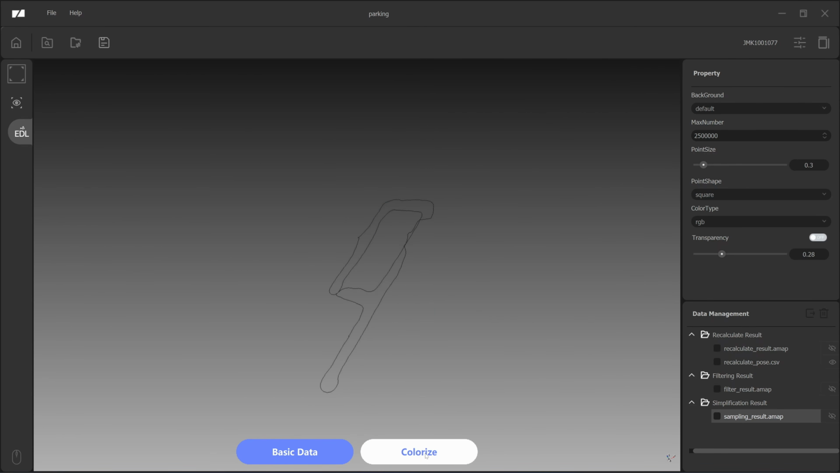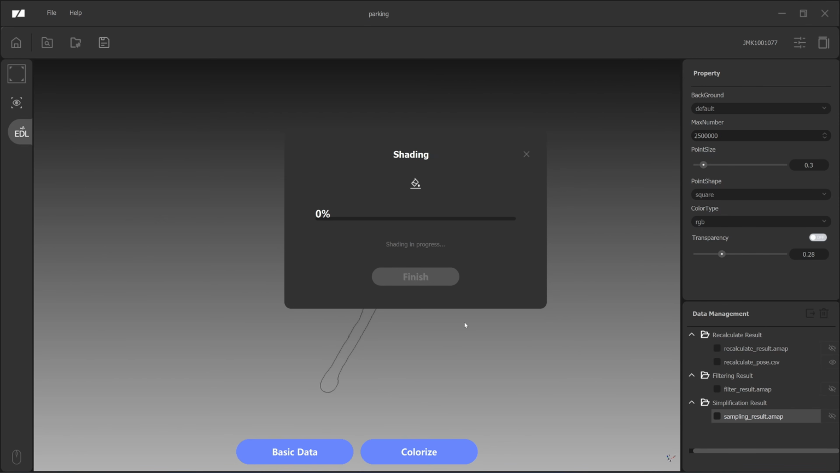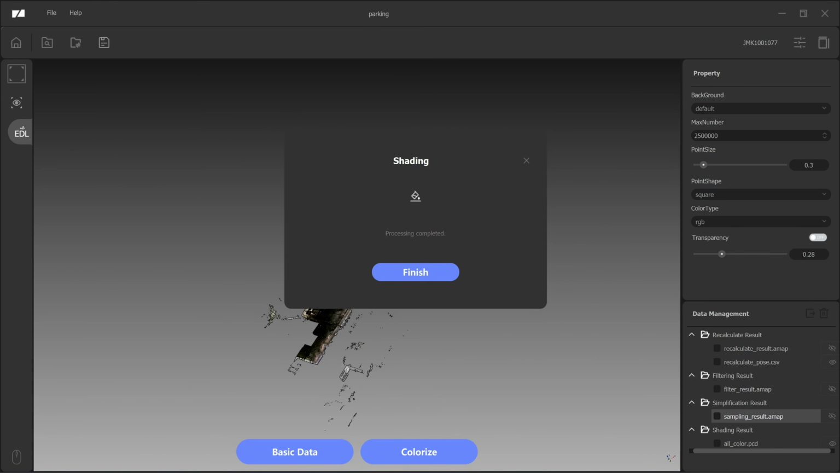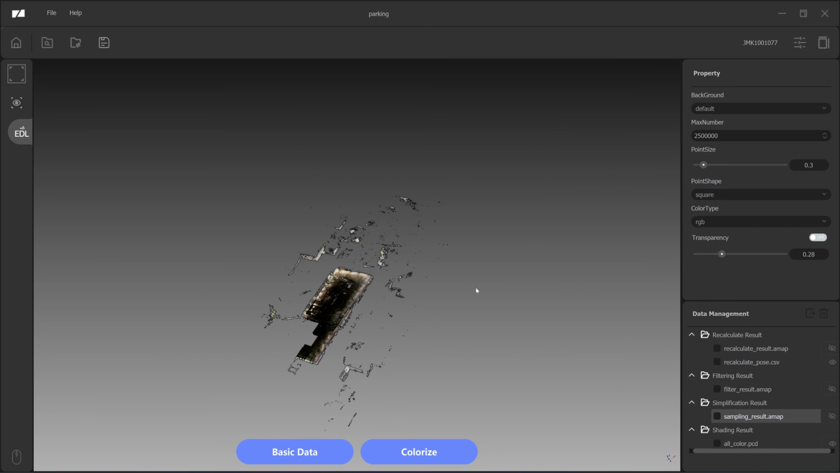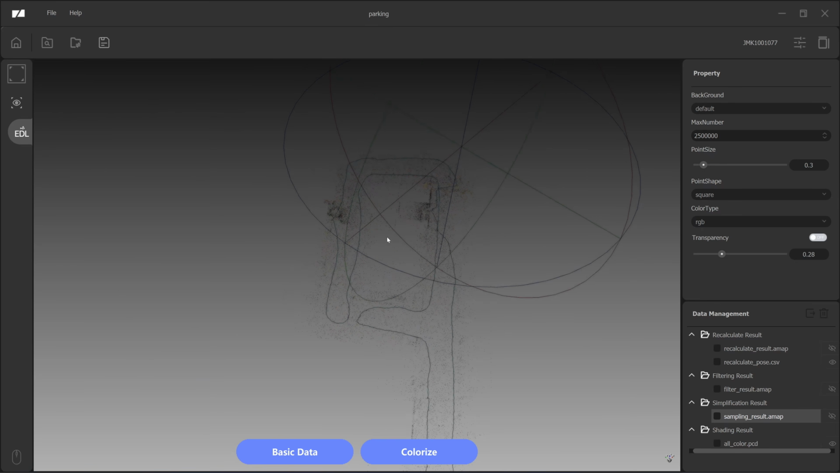Okay, next I'm going to put the color into the point cloud. It's indoor, so I click indoor. I click on start, and then you need to wait for a while. It will use the color from the RGB camera and put that into the point cloud. But as you see in this video, most of the area is dark, so it will come out in black color, except the area where it's closer to the light. Okay, shading is finished, and I can confirm that you are going to need at least 32 gigs of RAM for processing with the color.